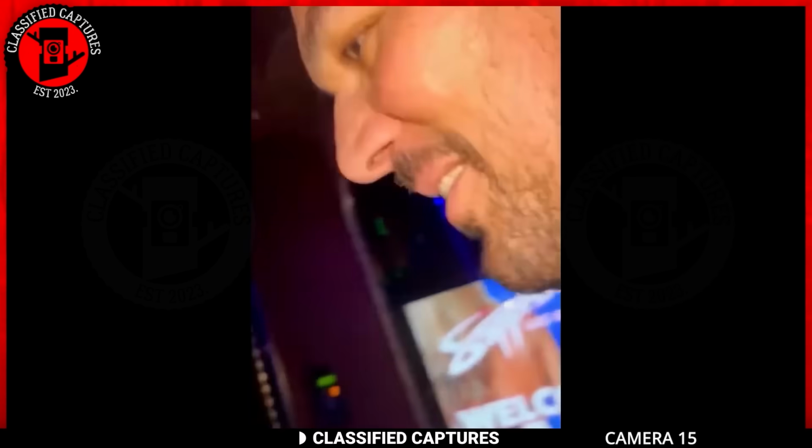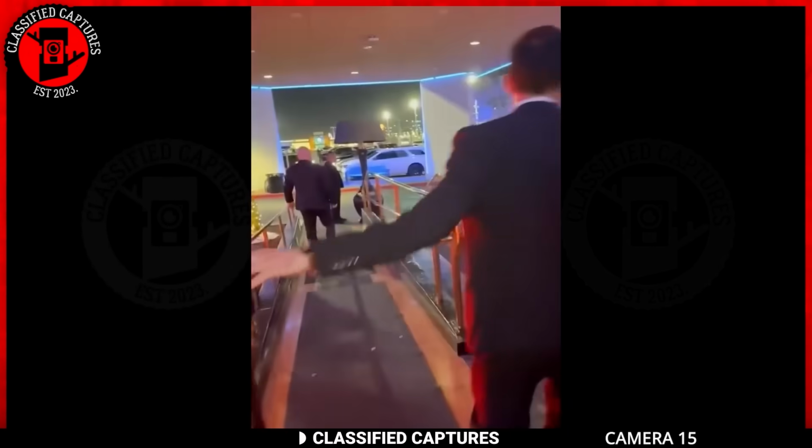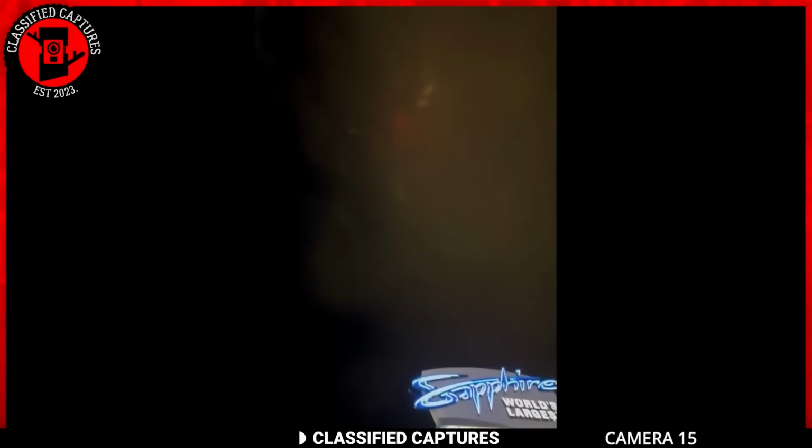Now back to the classic tale of strange lights in the night sky, this time above a club in Las Vegas back in 2022. The lights are positioned behind the clouds, and the arrangement of the lights indicated that it was coming from a craft. But looking at the shape, this craft was most definitely not human-made. So what could it be?